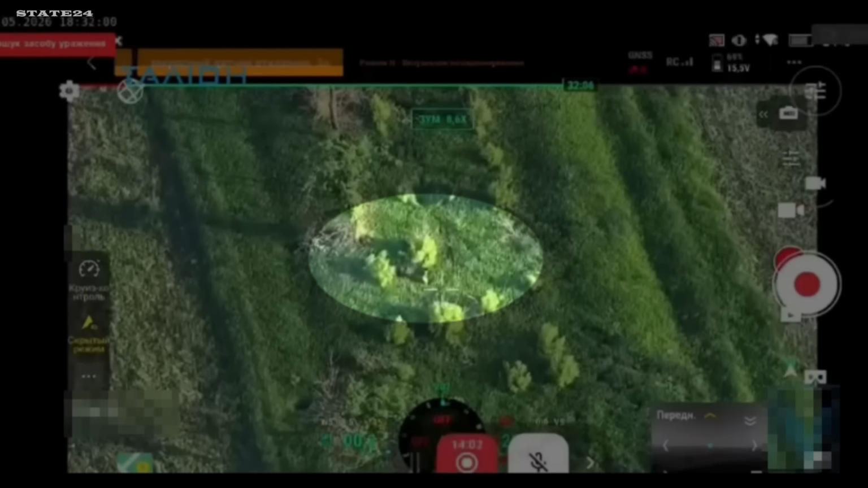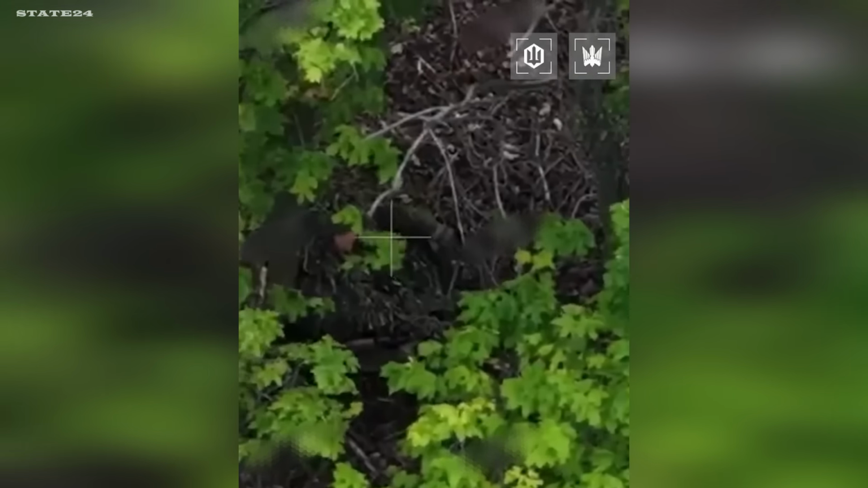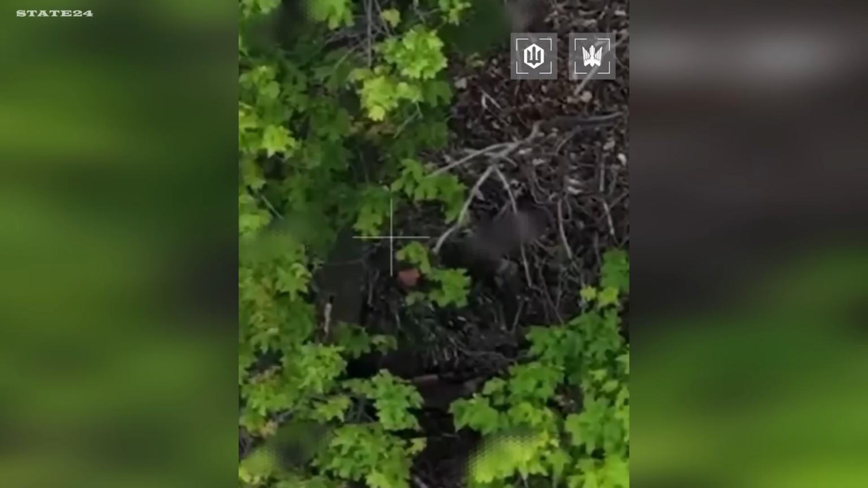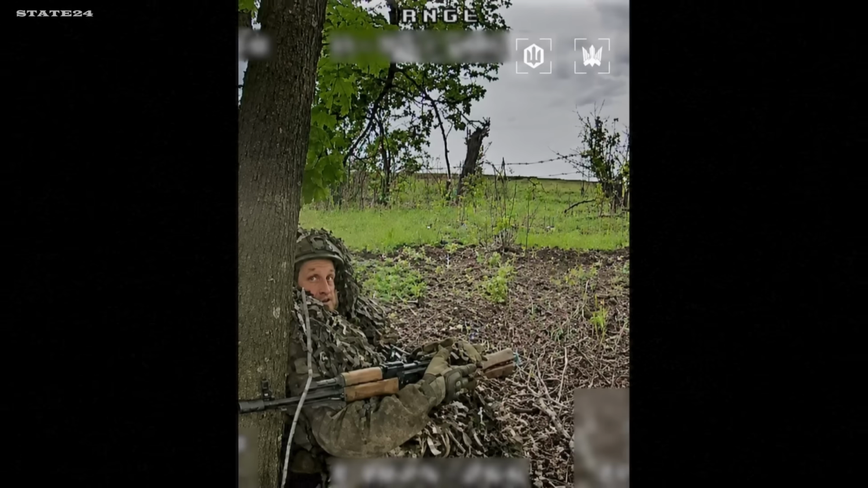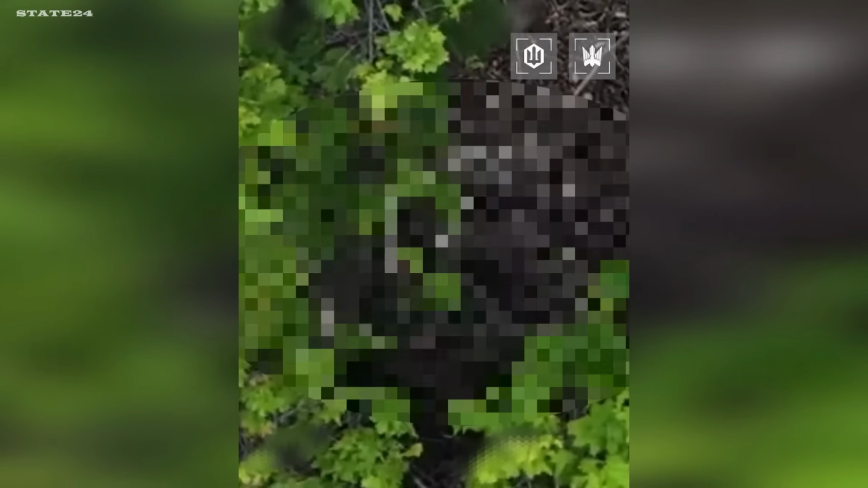This isn't a routine scan. Magyar Birds already has a confirmed target. A Russian soldier hiding under a tree, spotted by reconnaissance. The FPV closes in fast, navigating directly toward the coordinates. The soldier has no idea it's coming until it's already there. He sees it, panics, no time to react. Seconds later, it's over. One of the strangest moments on the front line.